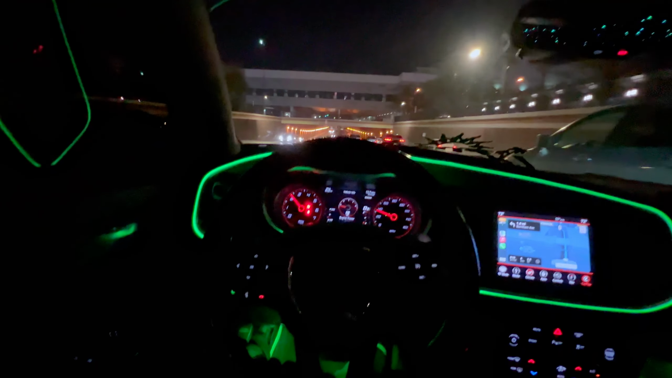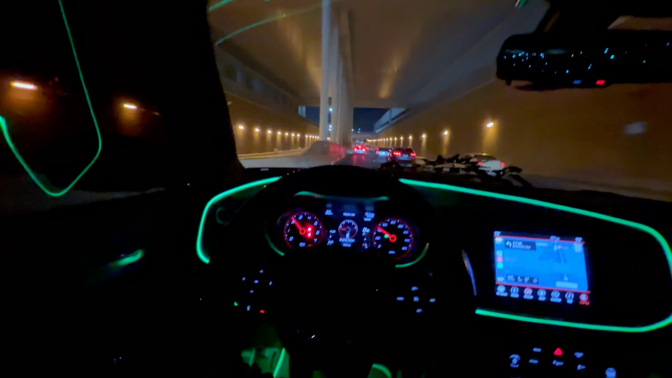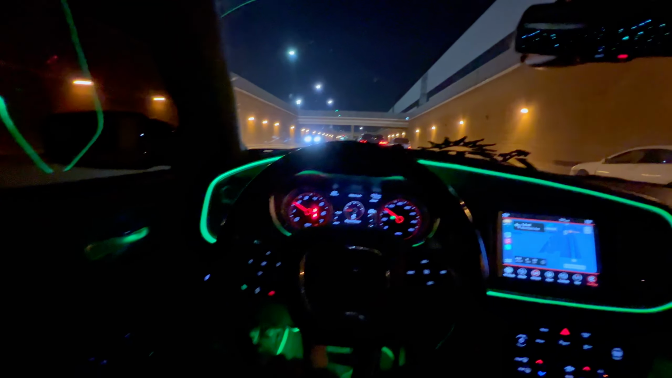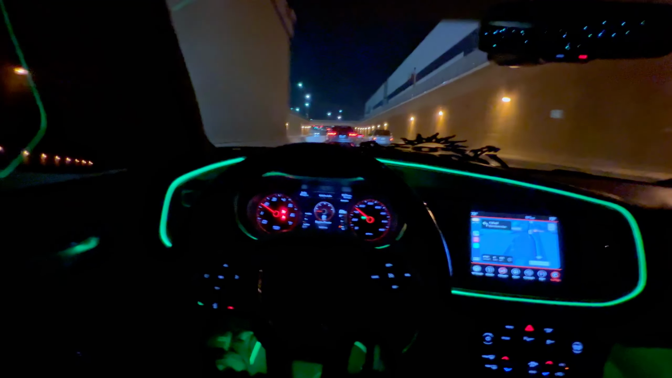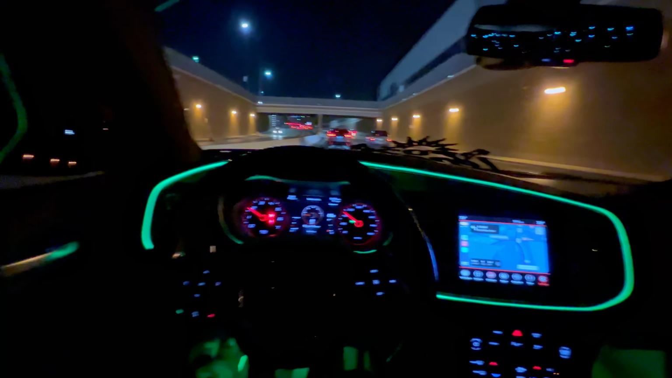I really want a ghost controller. I'm thinking about getting that, I ain't gonna lie to you. But I'm trying to focus more on performance, so I'm not doing anything cosmetic. But I don't like that setting at all. That's the worst one out of all of them. I don't like that setting.